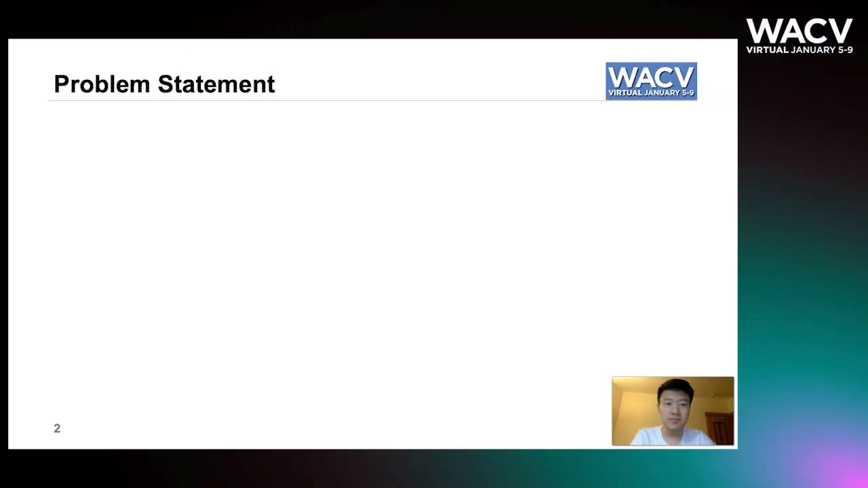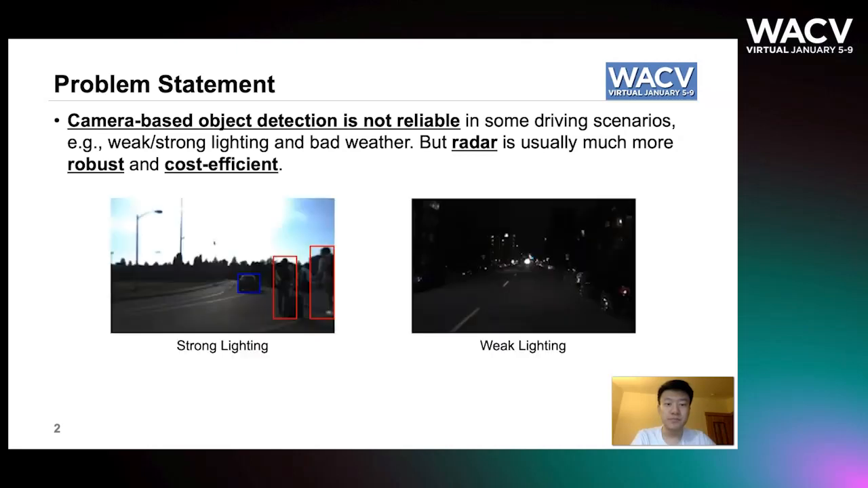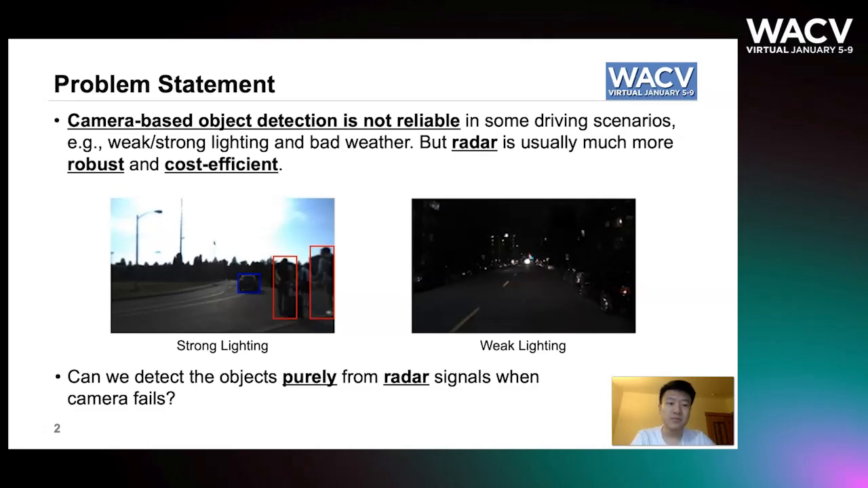First, let me briefly introduce the problem we address. We focus on the object detection task in autonomous driving applications. However, camera-based object detection is not reliable in some driving scenarios, for example, weak or strong lighting and bad weather. But radar is usually much more robust and cost-efficient. Here are two examples when the camera is not reliable. So, can we detect the objects purely from the radar when the camera fails?